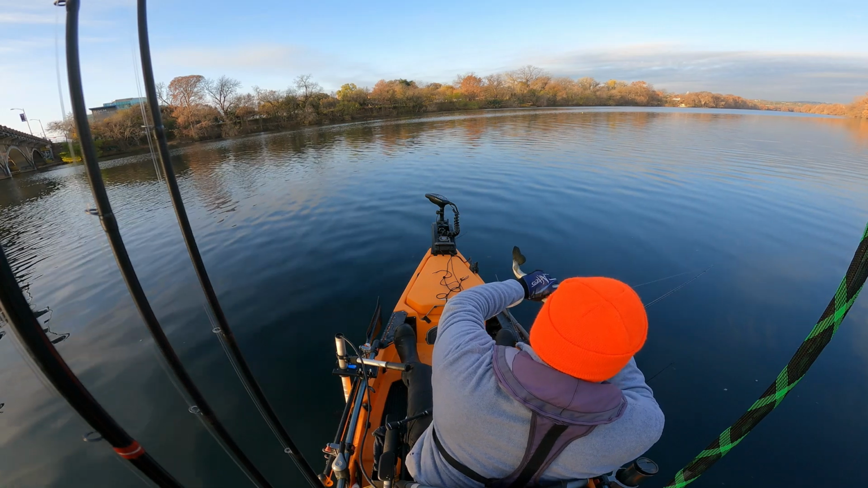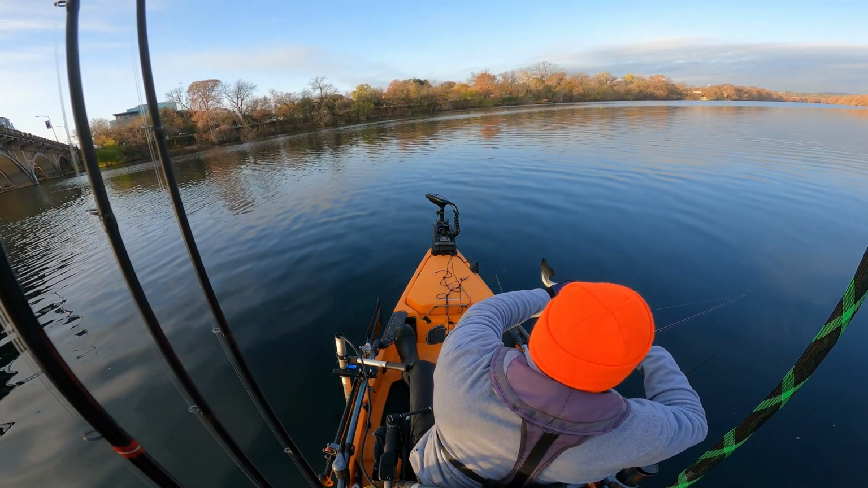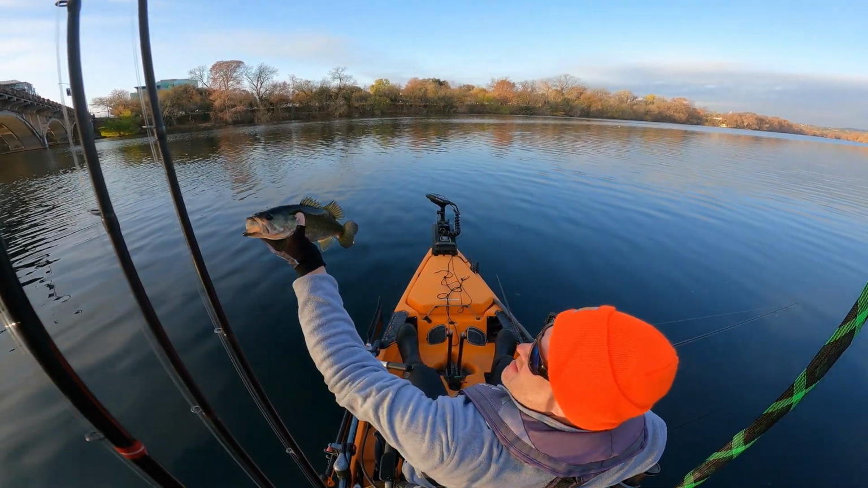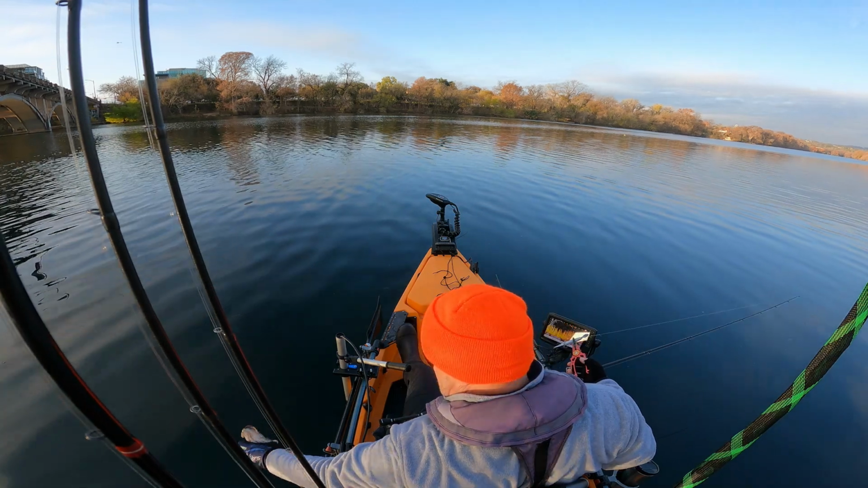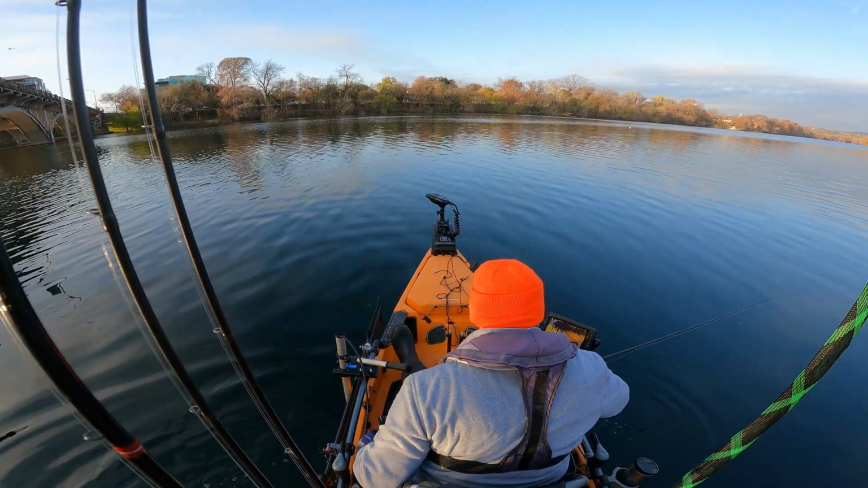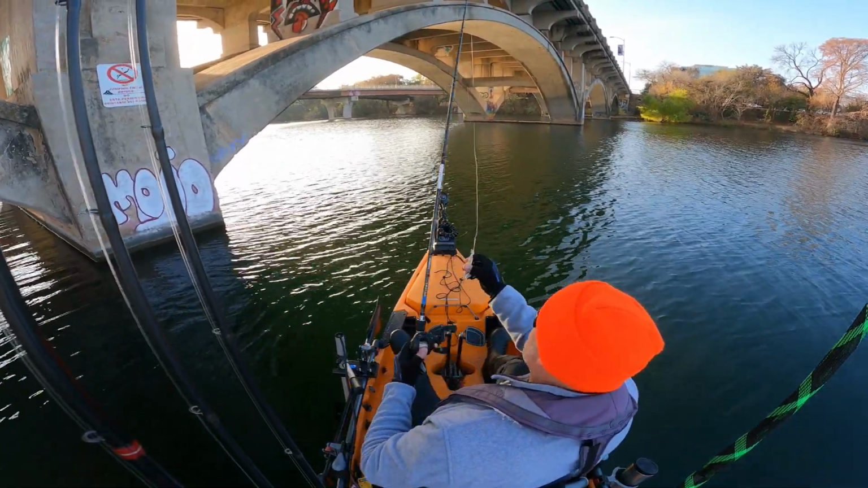Boy, I tell you what, that top lip is something else with these new hooks. Nice. 14 and a half maybe? You can do better. Thanks, fish. Mega Bass hooks. Very sticky.